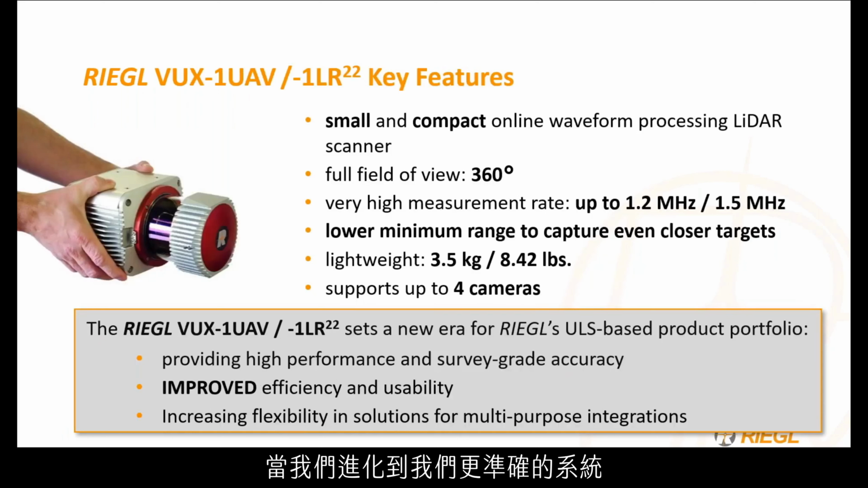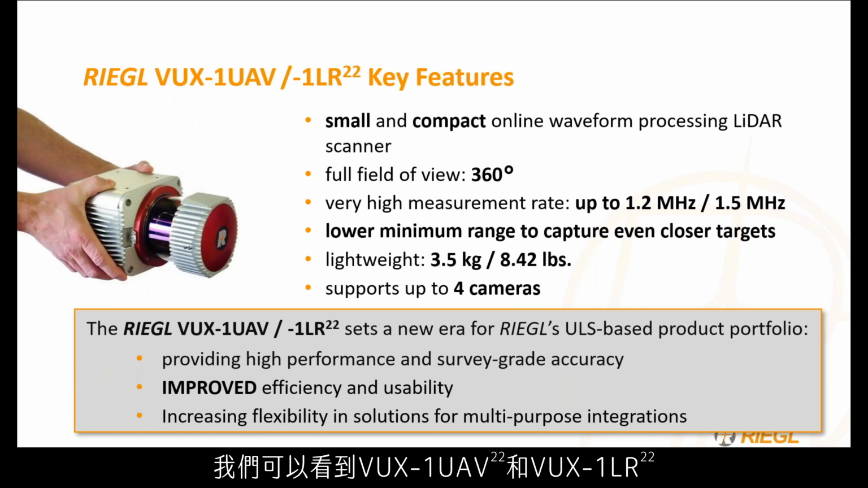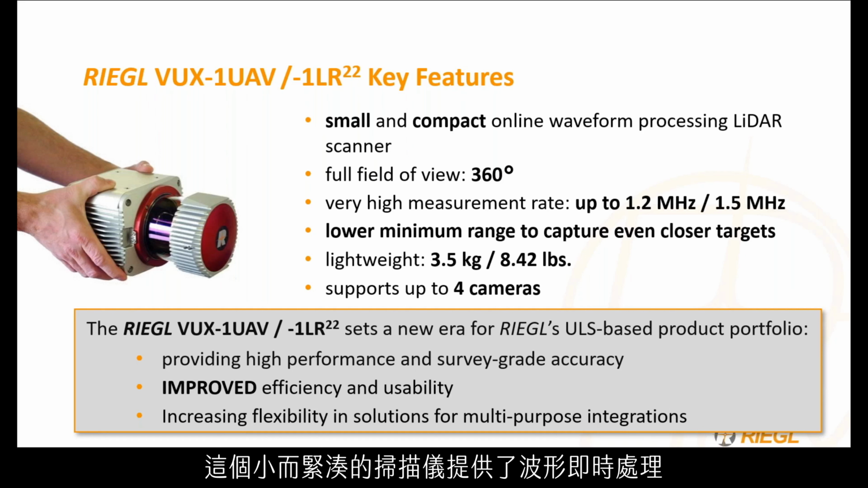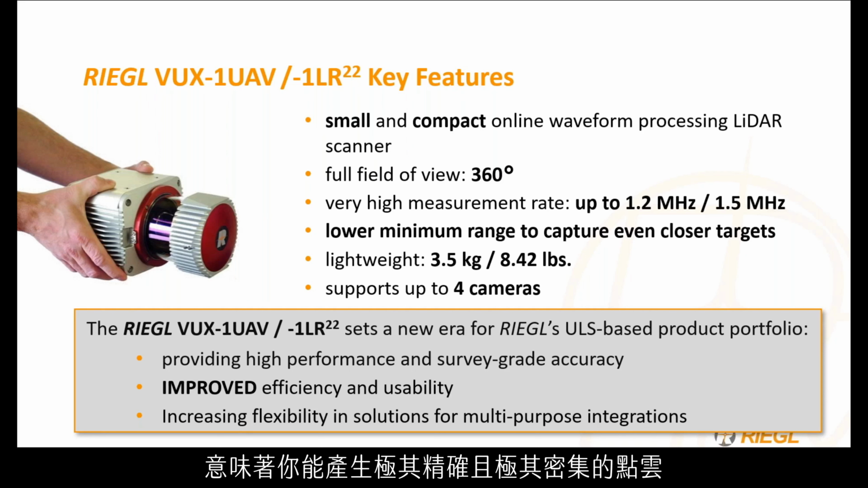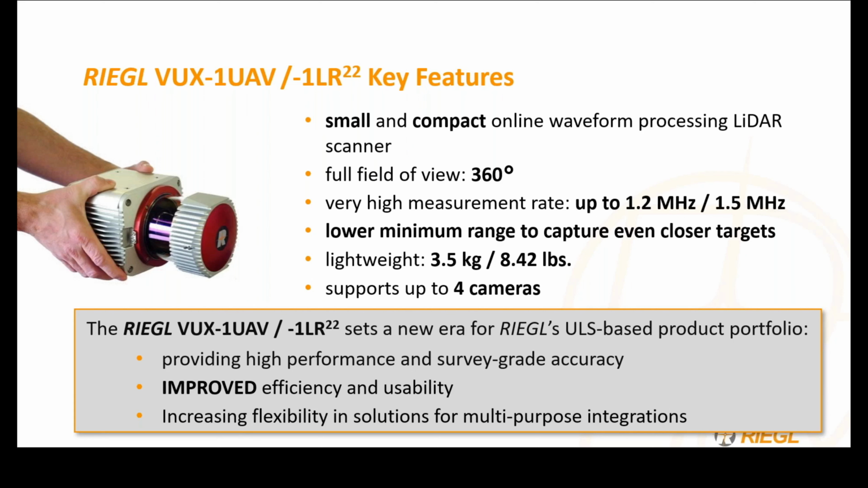As we evolve into our higher accuracy systems, we come to the VUX-1 UAV 22 and VUX-1 LR 22. This small and compact scanner offers online waveform processing with a full field of view of 360 degrees. The VUX-1 UAV 22 and the VUX-1 LR 22 respectively have a 1.2 megahertz and 1.5 megahertz measurement rate, meaning you'll be able to produce extremely accurate and extremely dense point clouds from here.